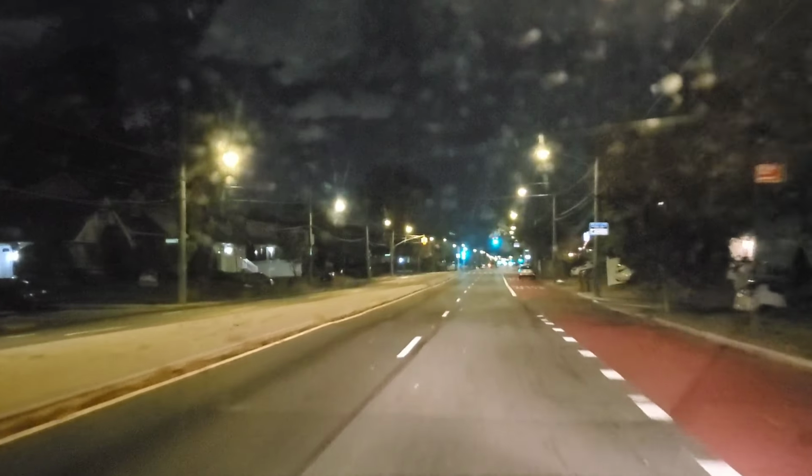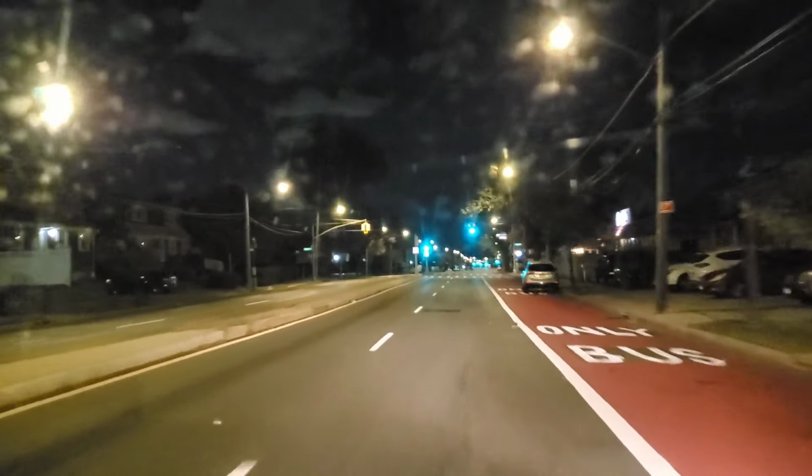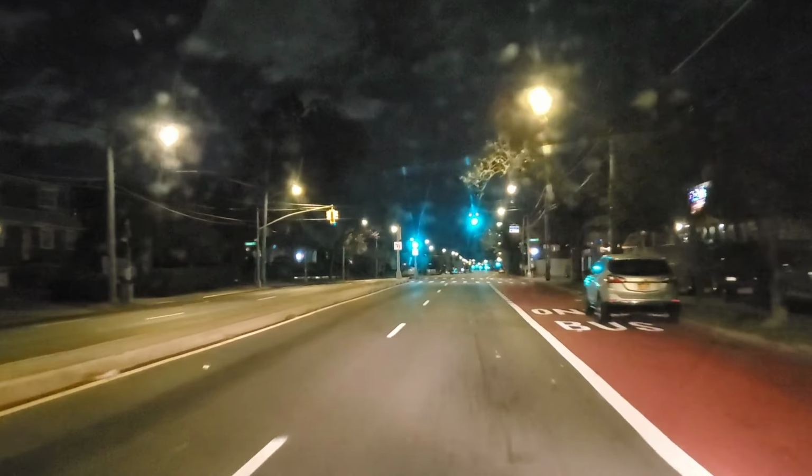and just listening to that roaring sound, that's the wind. It's supposed to be 50-mile-an-hour winds tonight.